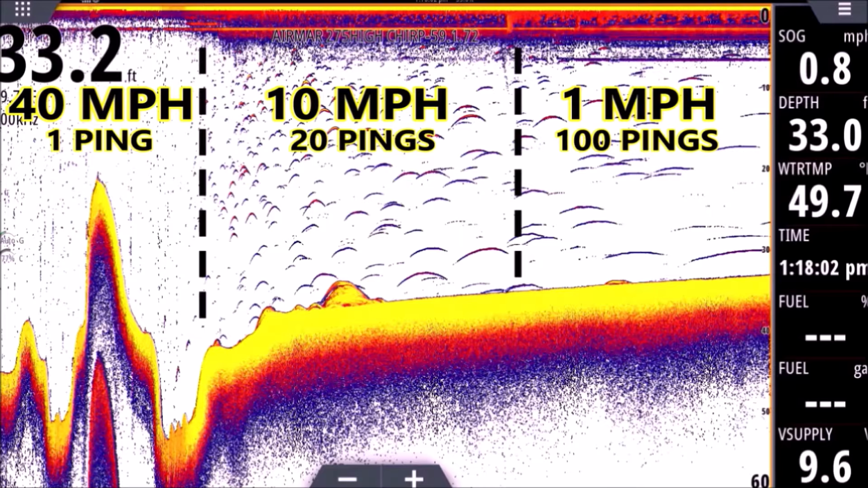So those returns are just sitting under the transducer longer because we're crawling. We're moving our transducer so much slower that we're hitting each fish with more and more pings. So as the history scrolls from right to left, it shows every ping, right? So if it was pinged 100 times, it's going to look like a long worm. So that's very important to keep that in mind all the time, really.